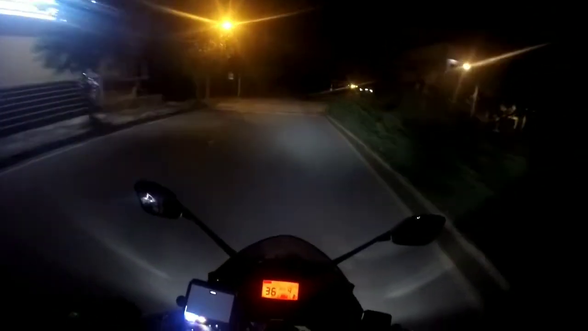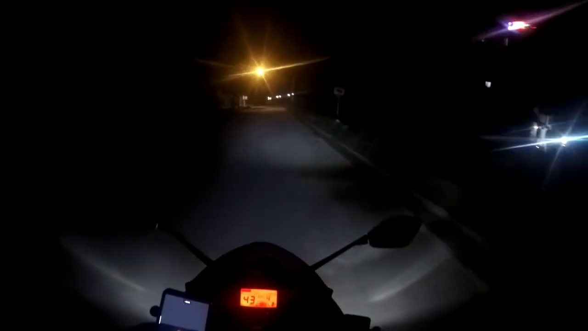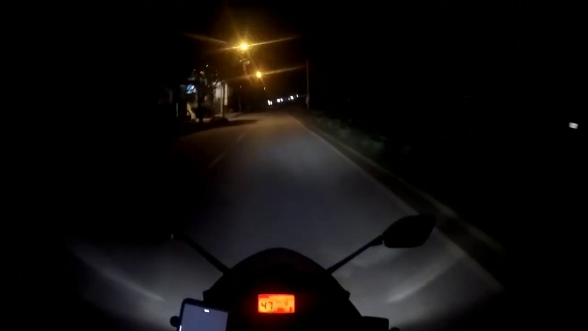When I changed this halogen to an LED bulb, I think the LED was the brightest, so I can manage with the dim dipper too. In the halogen I needed to use the high beam, but with this it manages with the dim dipper itself. I don't need to use the high beam and all. I can see no house, no shops are open. If police are there, I would have run from here.